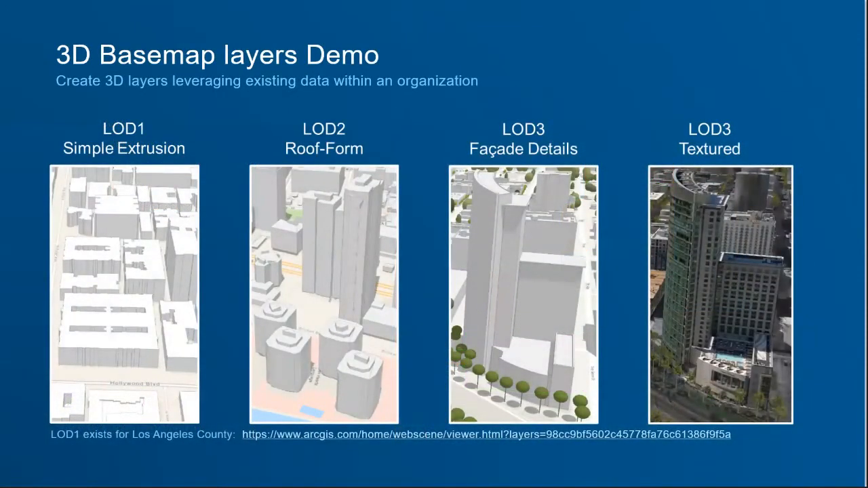I wanted to explain real quick about some of the different levels. So we've seen both an LOD1, which is just a simple extrusion. We've seen the LOD2, which is what the 3D Basemap solution will give you, where it gives you the heights of the buildings, and we'll break it up into different floor areas, different height areas.